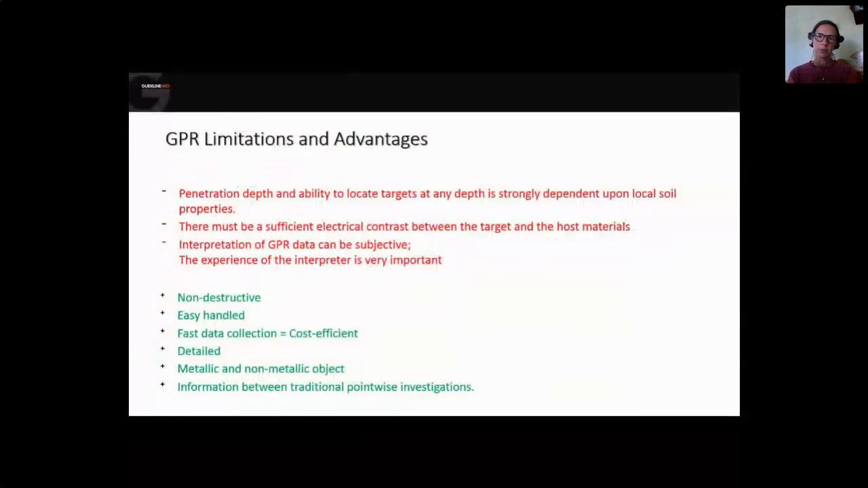So just to finish, some limitations and advantages. As I said, the penetration depth and ability to locate targets with GPR is really dependent on the conductivity of the ground. If it's too conductive, ground penetrating radar won't work. So that must be remembered. And you also need a contrast between the target and the surrounding material to make the electromagnetic waves bounce back to the receiver antenna.